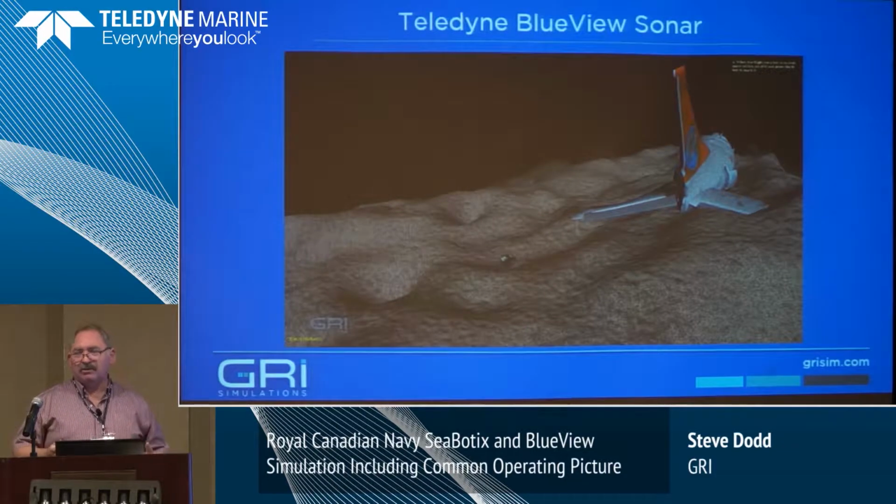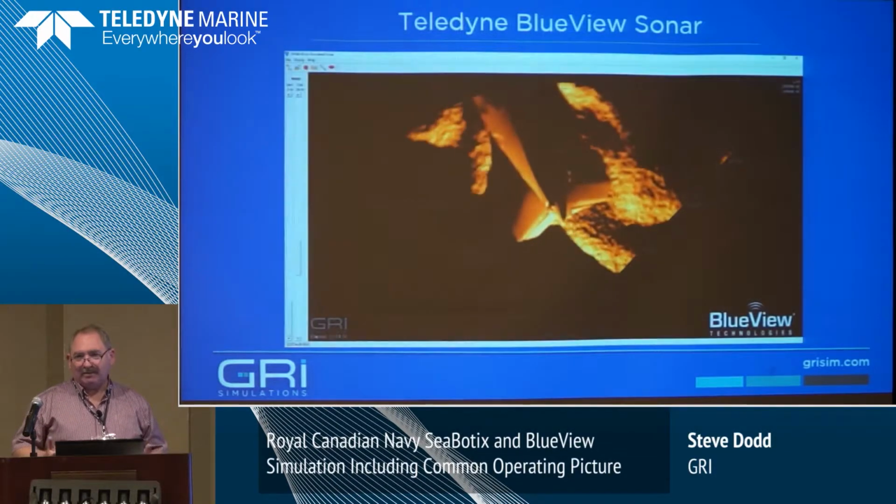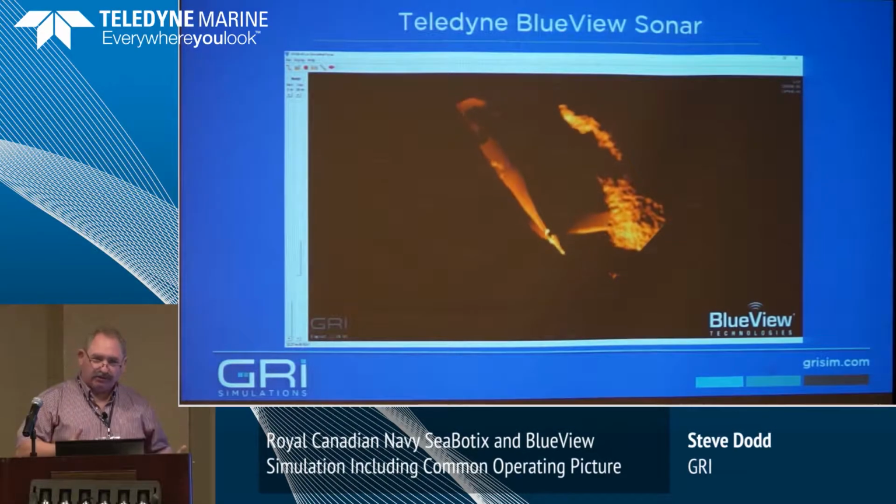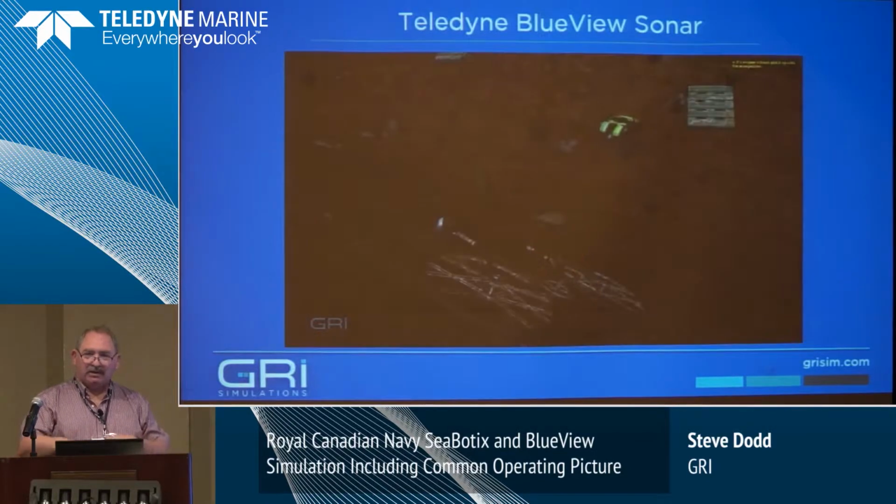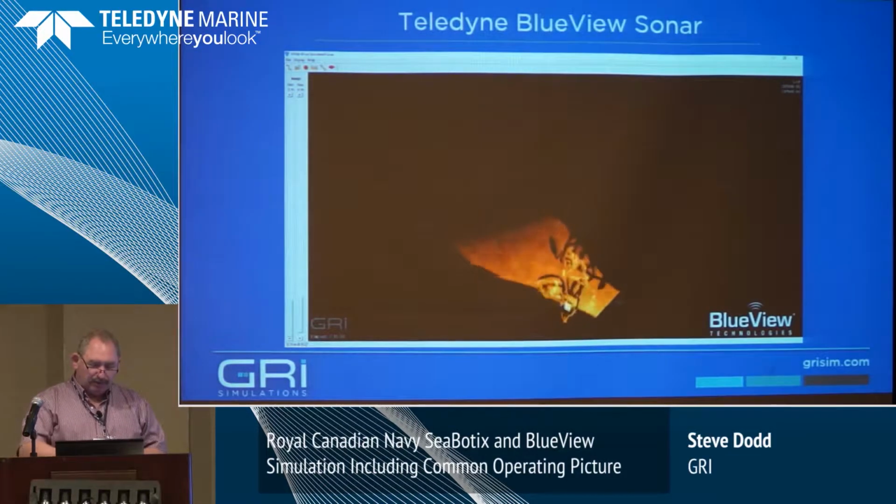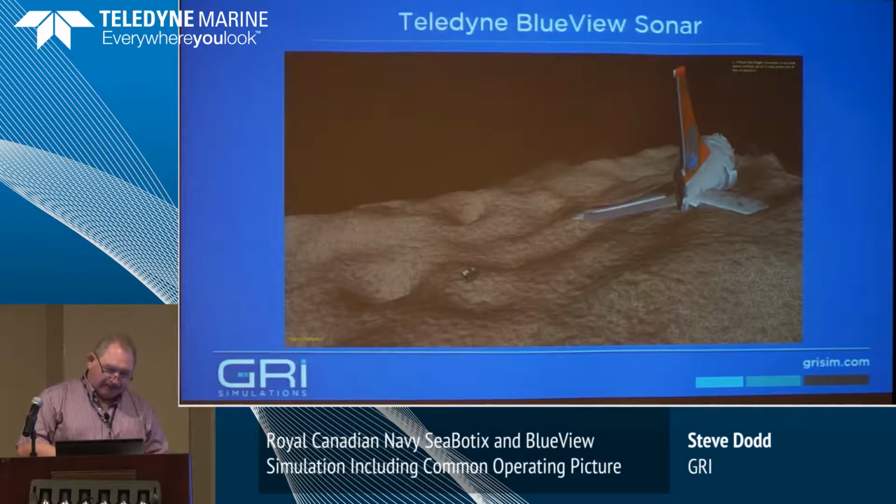So it can actually be used to train on autonomous systems, and when they make changes to their control system, they can use the simulator to test whether the changes are going to work in the real-life system. So that's another way it's used. And with the BlueView, you can tell that's a bike. That's definitely not a boulder.